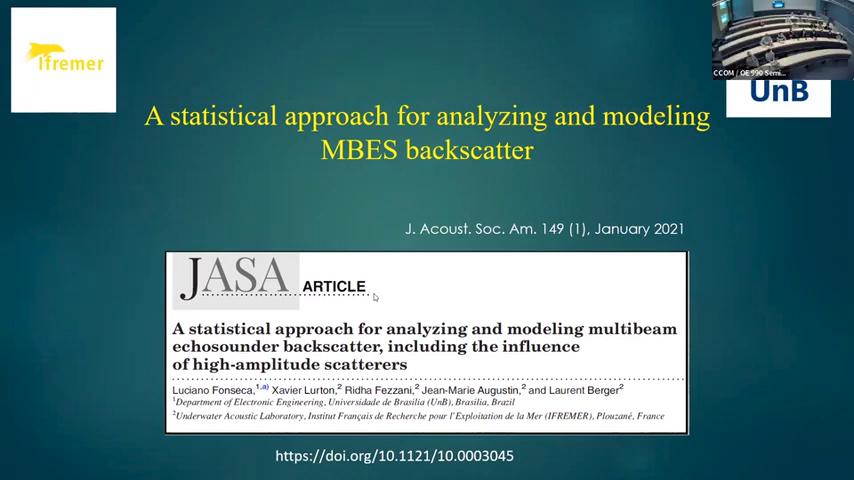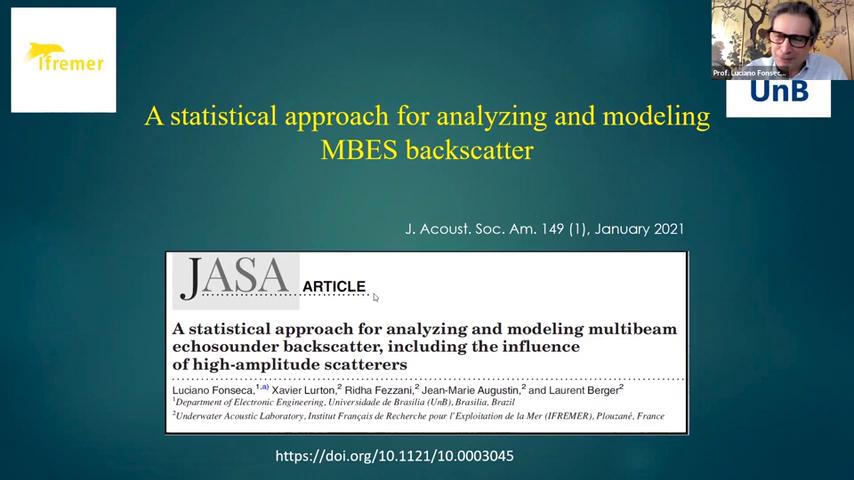Okay, so today I would like to talk about backscatter statistics. The results I will show you were recently published in JASA, in this paper that I'm showing here, and my co-authors are Xavier Berton, Rida Fezani, Jean-Marie Augustin, and Laurent Berger.